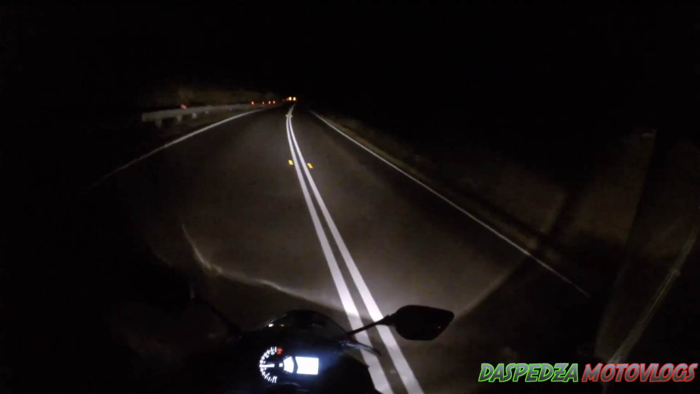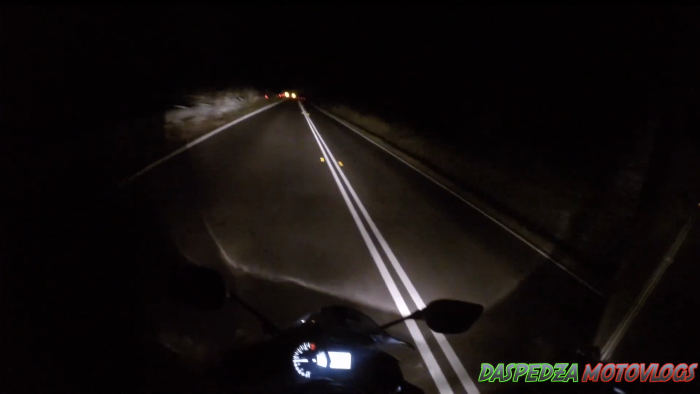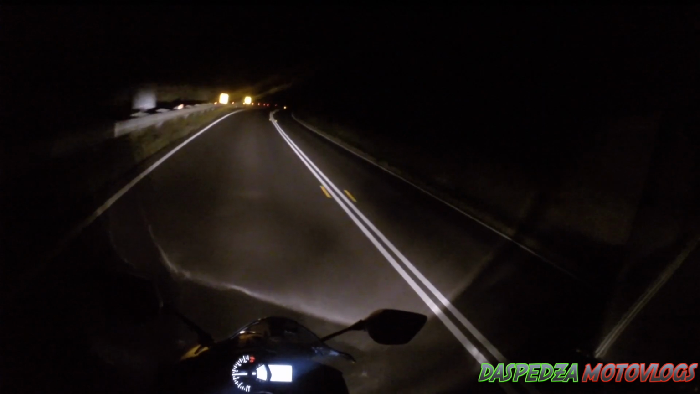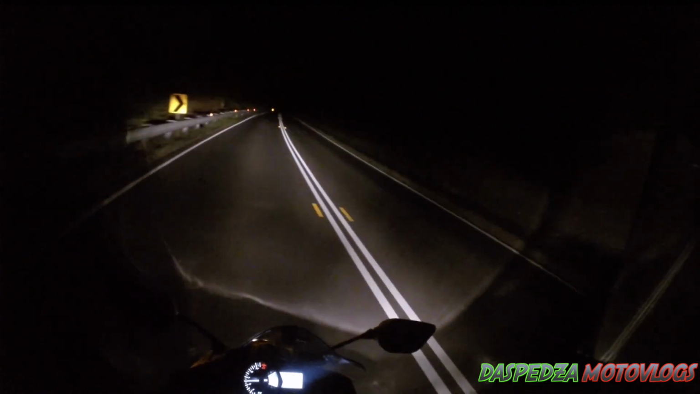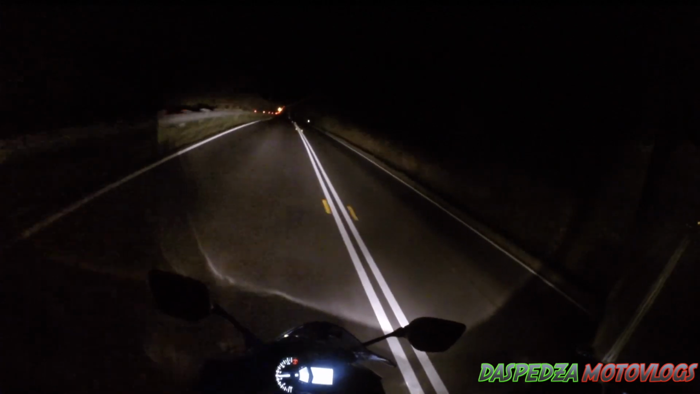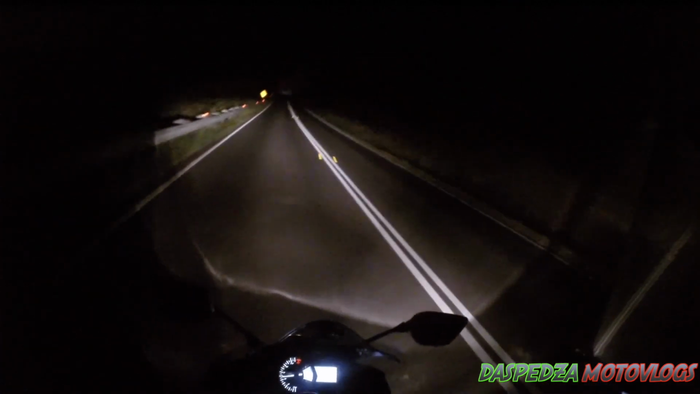Out for a bit of a night ride, and I thought I'd do a bit of a video for you guys. I don't even know how clear this is going to come out. I have no idea. None. This is high beam on the R3, so it's pretty bright. Flash. It's pretty bright. So all the lighting and everything's pretty bright.